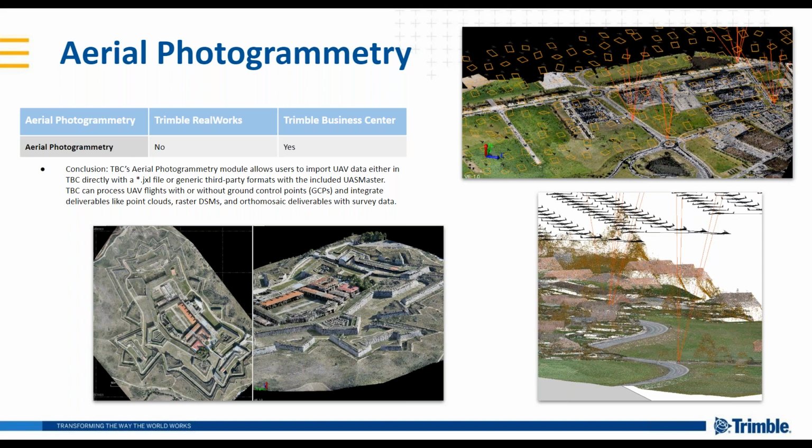And then you can send data back and forth. So you can import your ground control points, set your coordinate system in TBC, send that off to serve as the basis for your UAS master project, do your adjustments, and there's some really powerful and customized tools in UAS master for advanced aerial photogrammetry processing. Create your deliverables and then kick them back into TBC, and then we play that integration game again, with your survey data all in one platform in TBC.